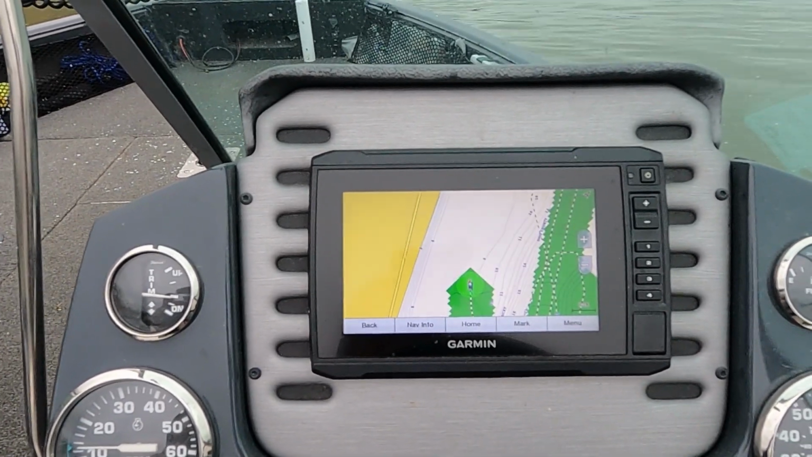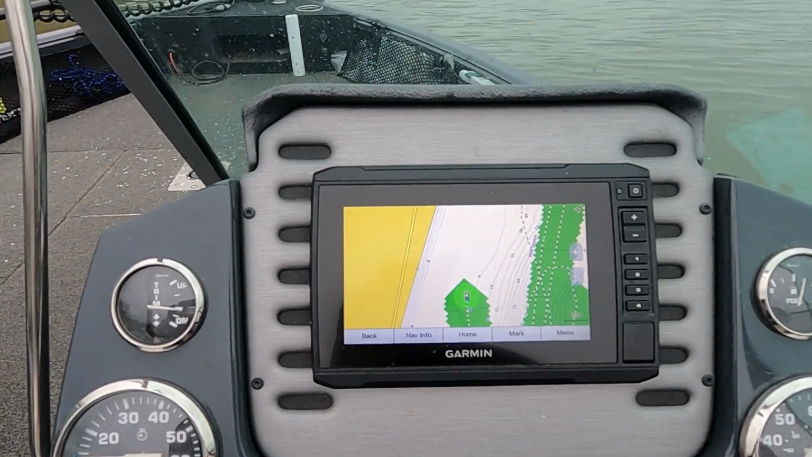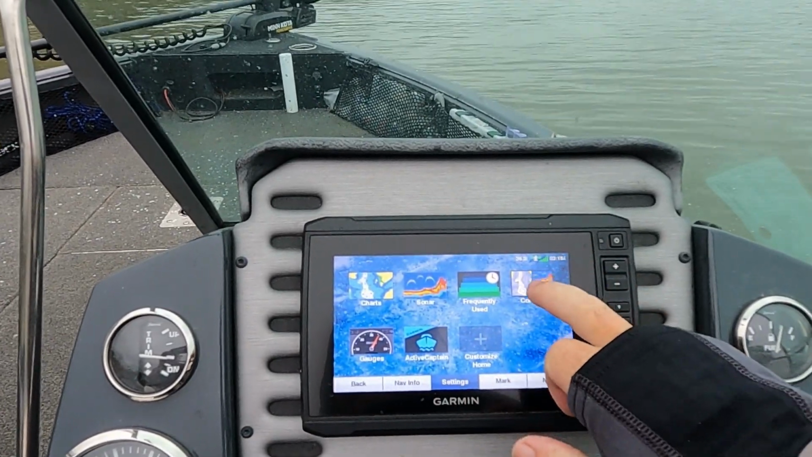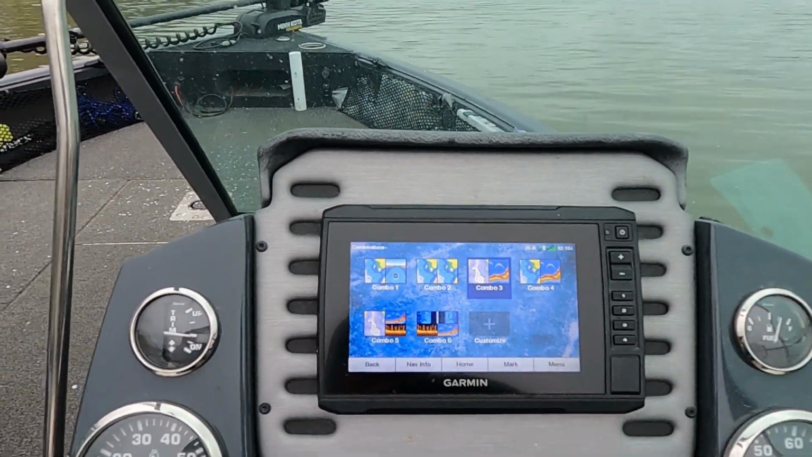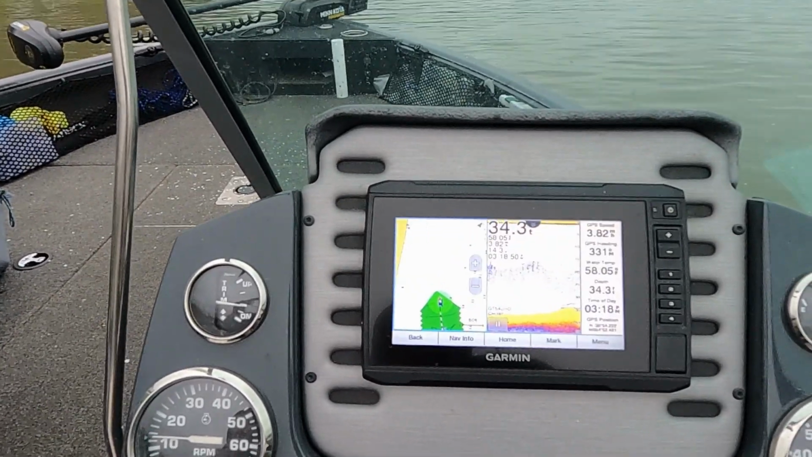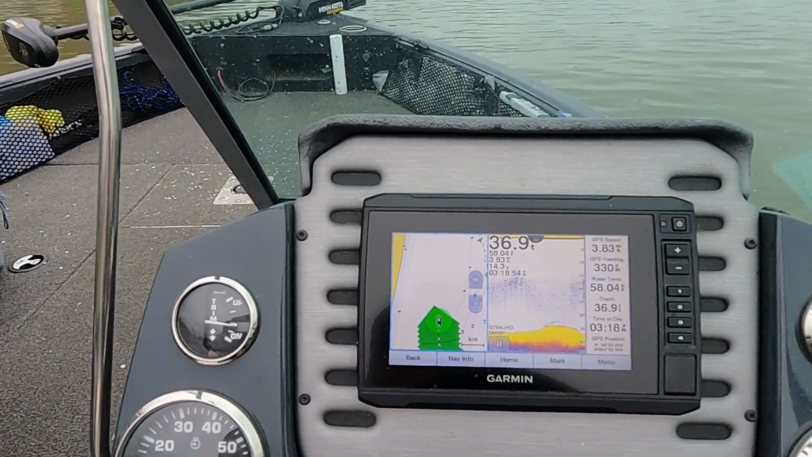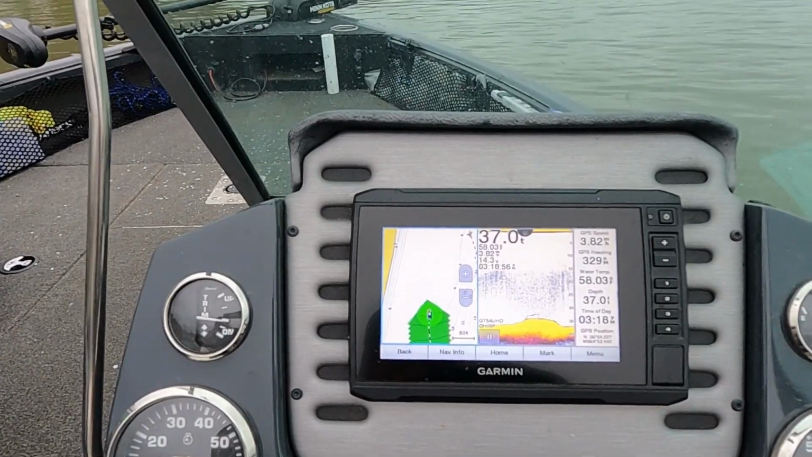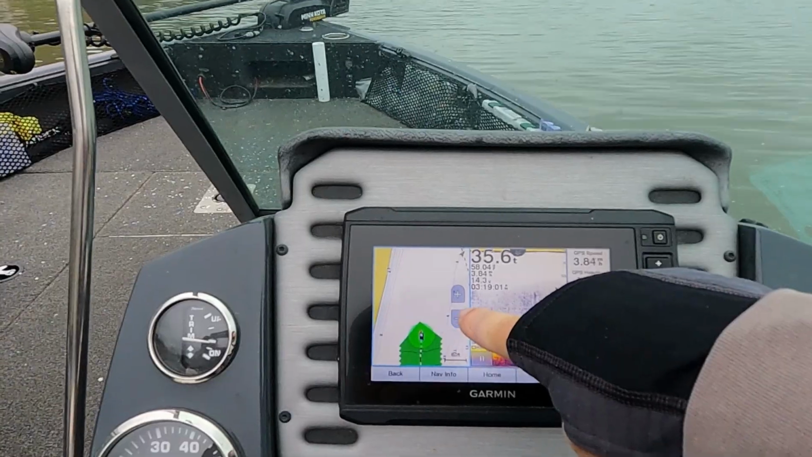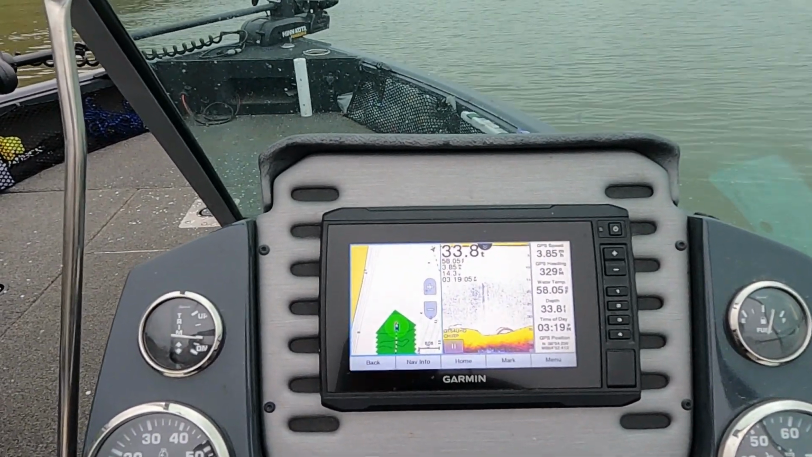And then if you really want to make sure you're not getting too shallow, I can go home, I've got it set up for combos, and I can have my 2D and my mapping on, and it's still mapping. So now I can tell that I'm in 35 feet of water, 36 feet, even though the map over here says I'm supposed to be in 6 feet. So I'm just going to map this along.